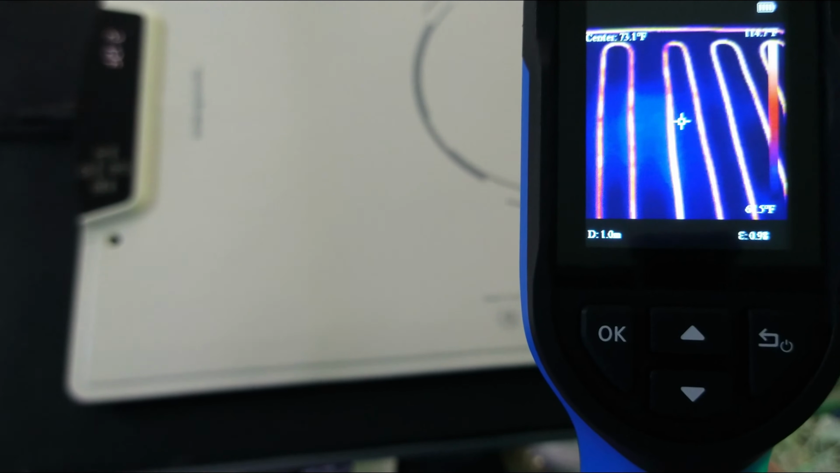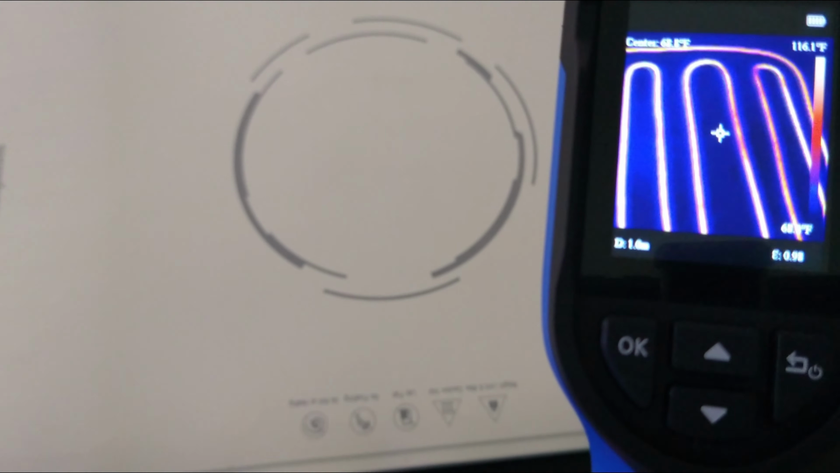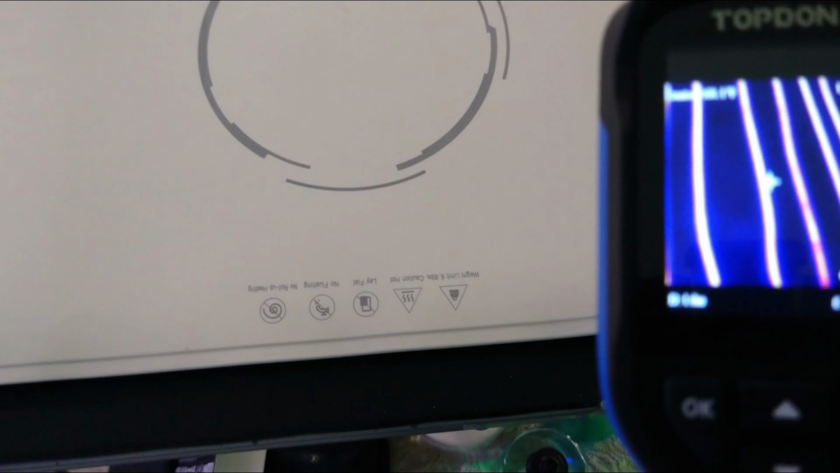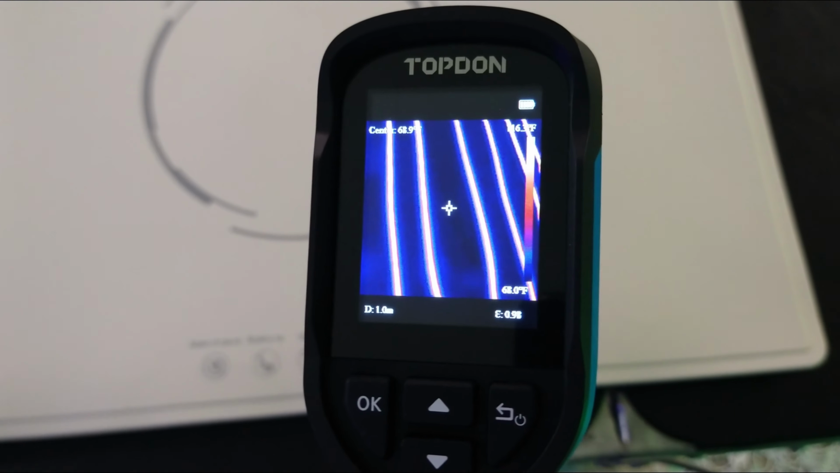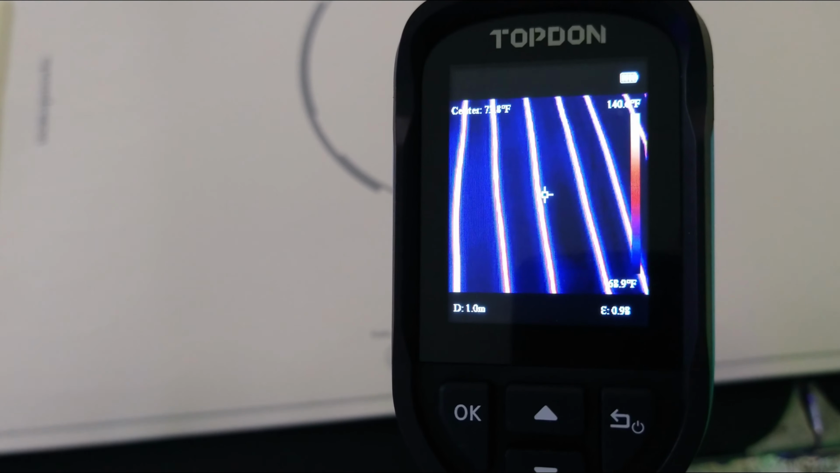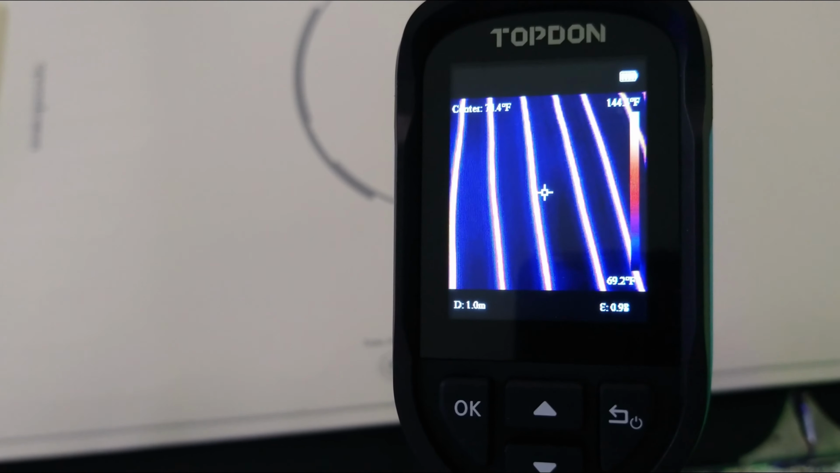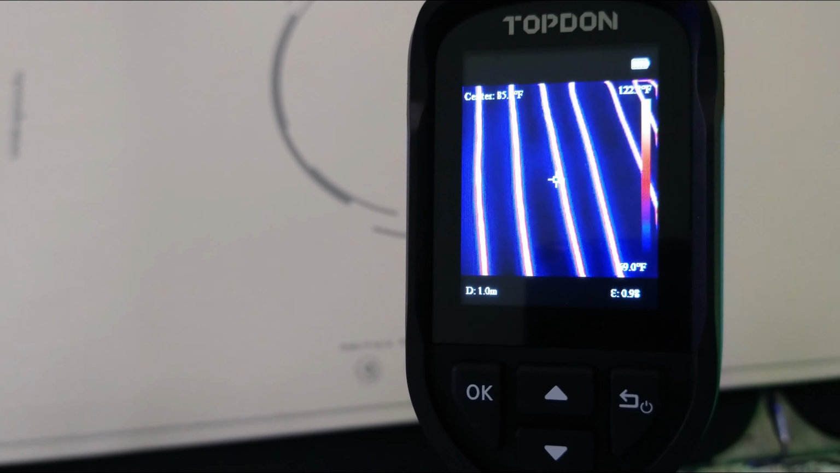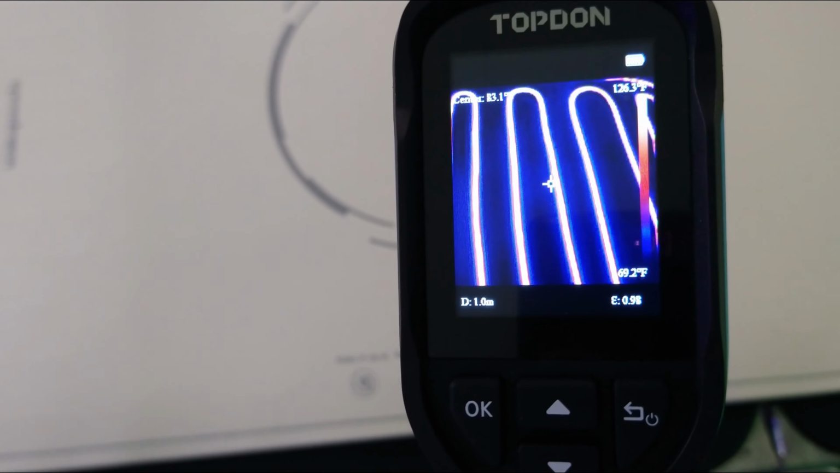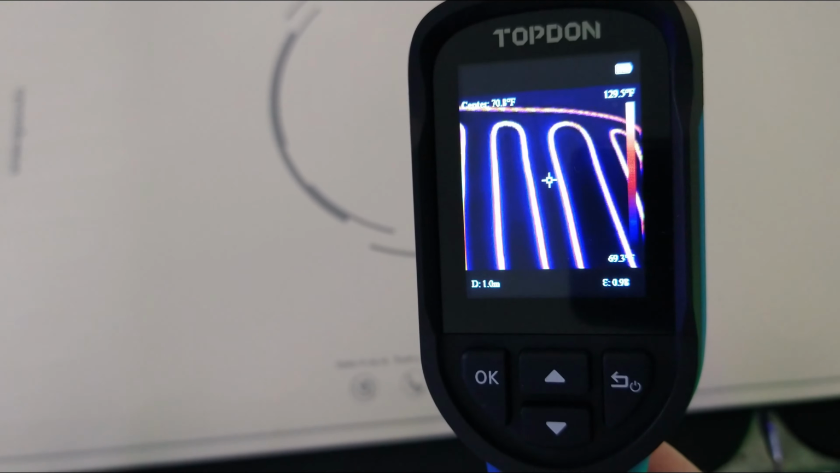Long strands over here. You can see everything right there, all of it inside. It's already up to 100 and, boy, it's hard to read. 116, 138, 140. It's getting really hot really fast.